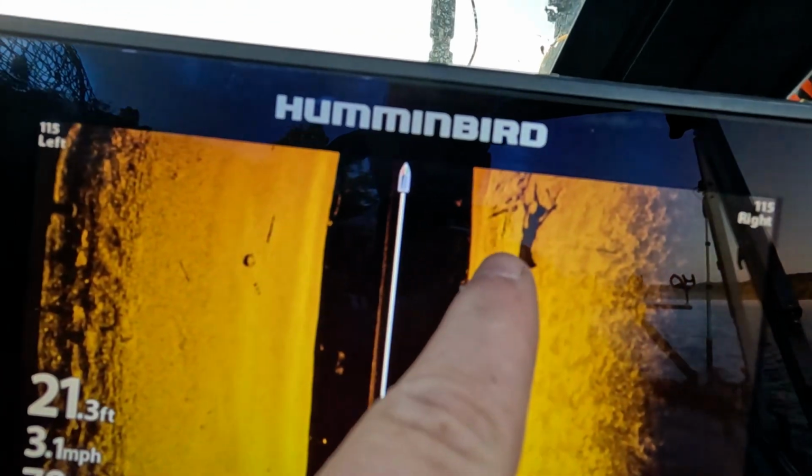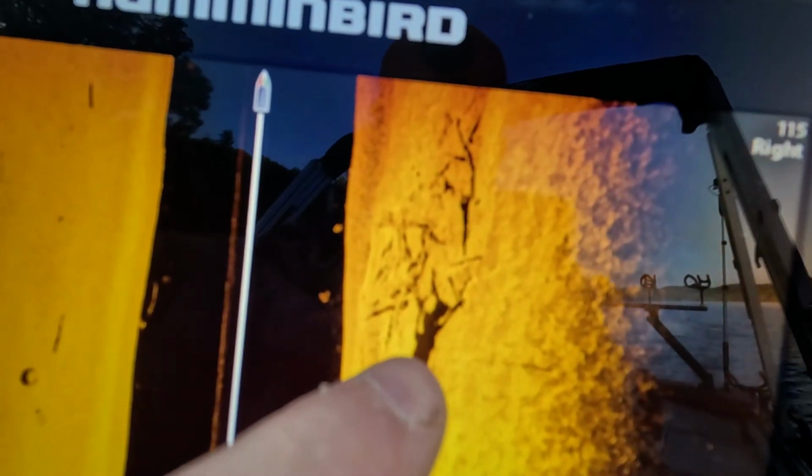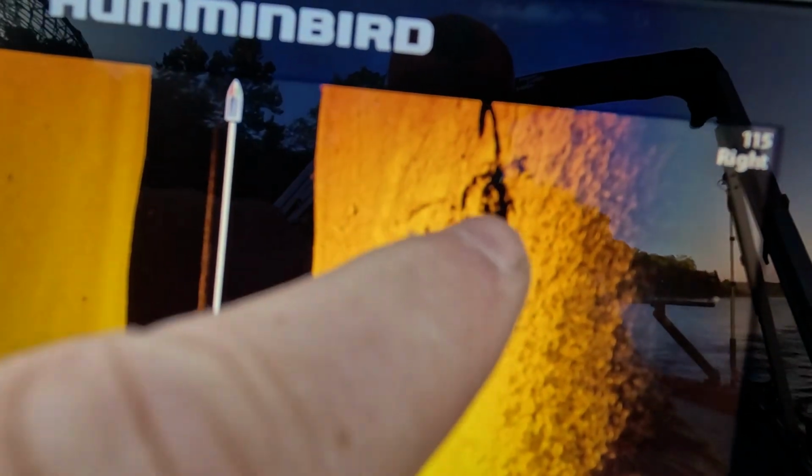Got a nice log, nice little brush pile right here. Got some bait on it. You guys can see that's a fair size. The bigger the shadow, the bigger the structure or cover that is there. And you can kind of see this is a little bit of a ledge right here where that wood is. Another nice little wood pile. So those are right there on that ledge as well. Basically the light would be shining a flashlight this direction, and that is the reason you're getting a shadow on the right side.